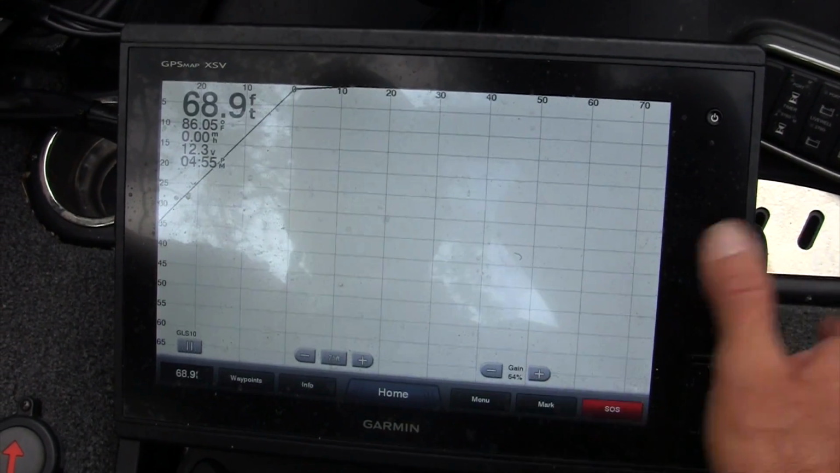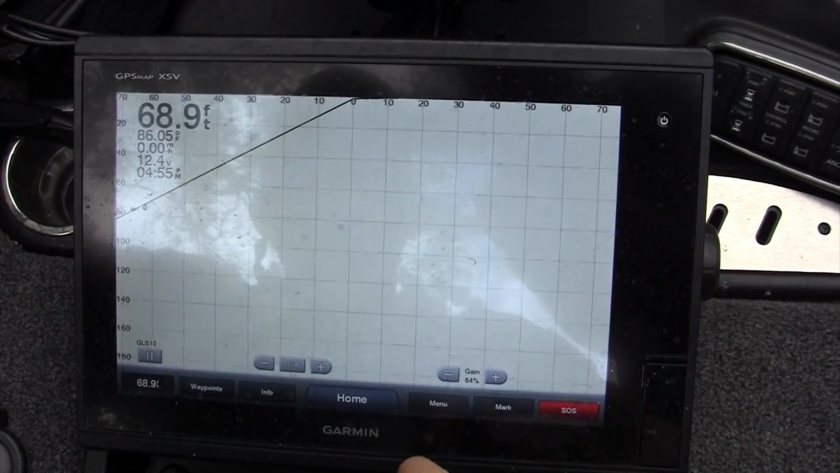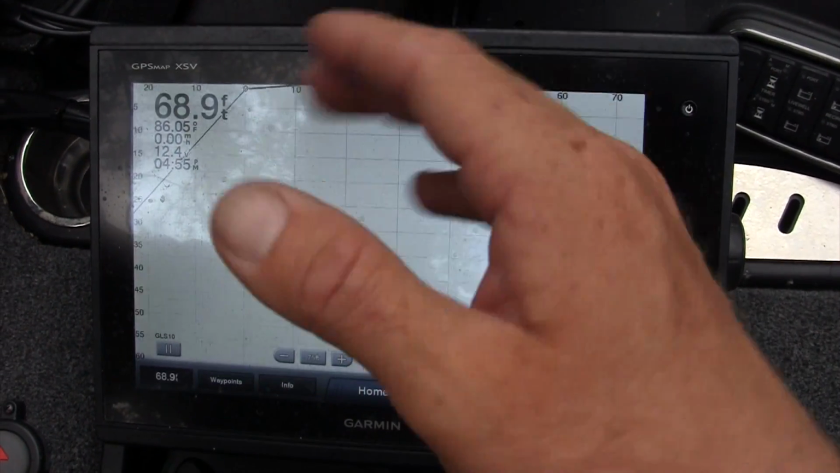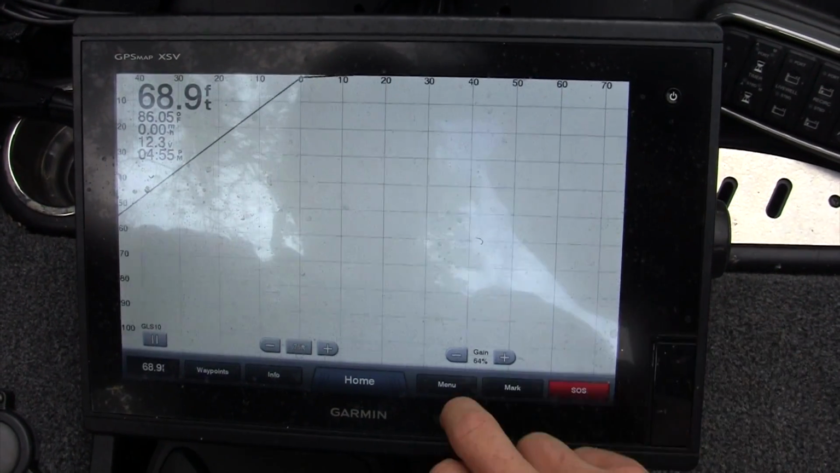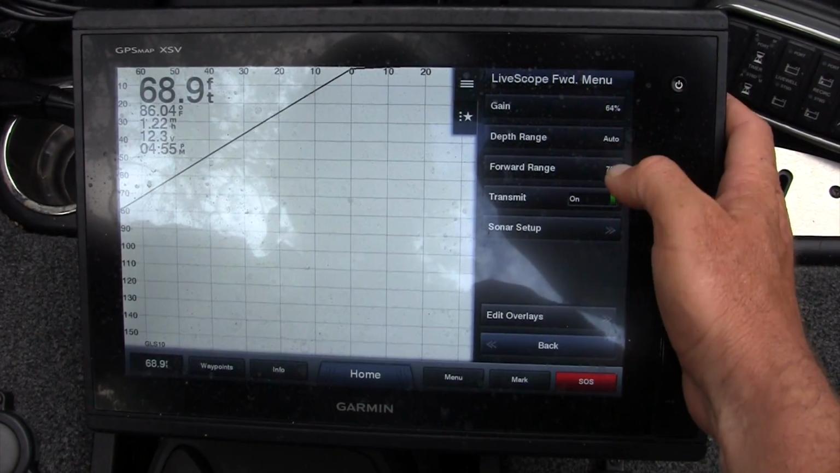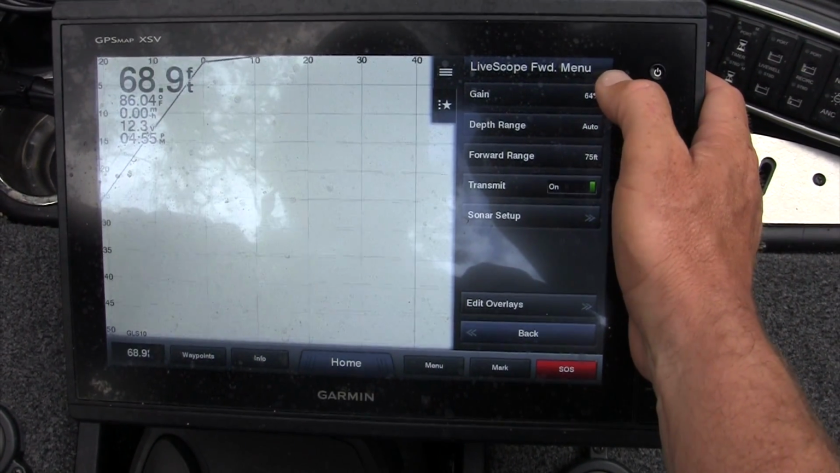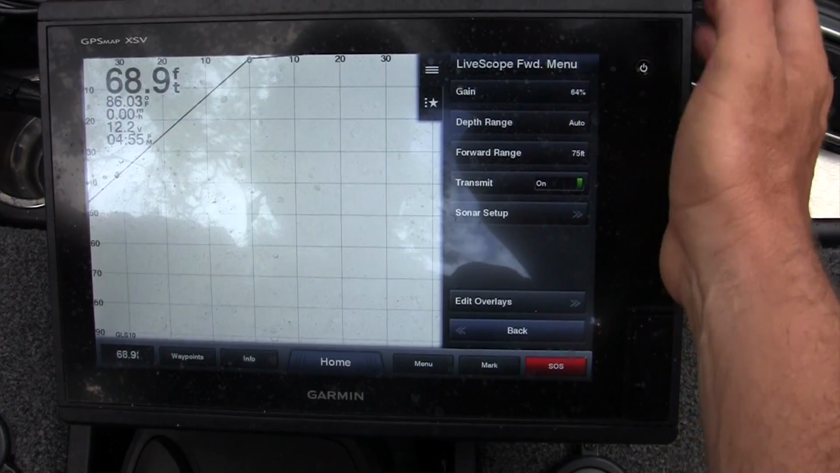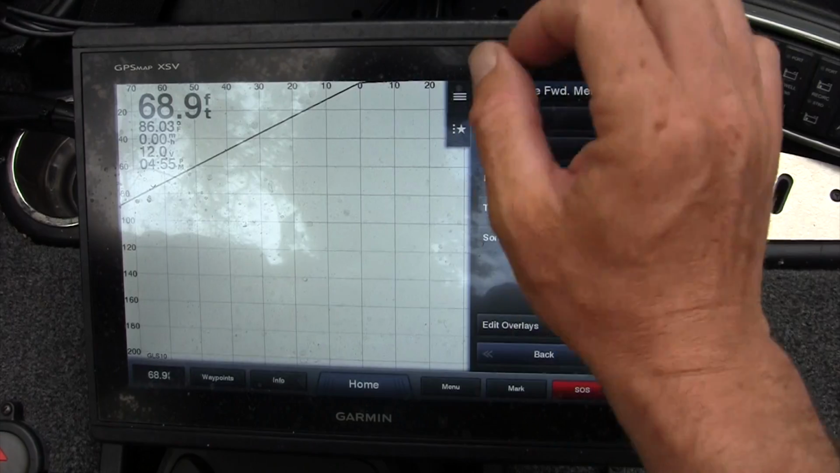Okay, so this boat's out of the water right now, so the Livescope isn't in the water. It's not working, but I'm going to show you the setup that I like using, color palette, settings, and so forth. So I'm in my Livescope menu, the screen. I'm going to go to menu. The gain is going to be manually set to the depth of the water that you're fishing. So the shallower the water, the less gain. Gain is your sensitivity.